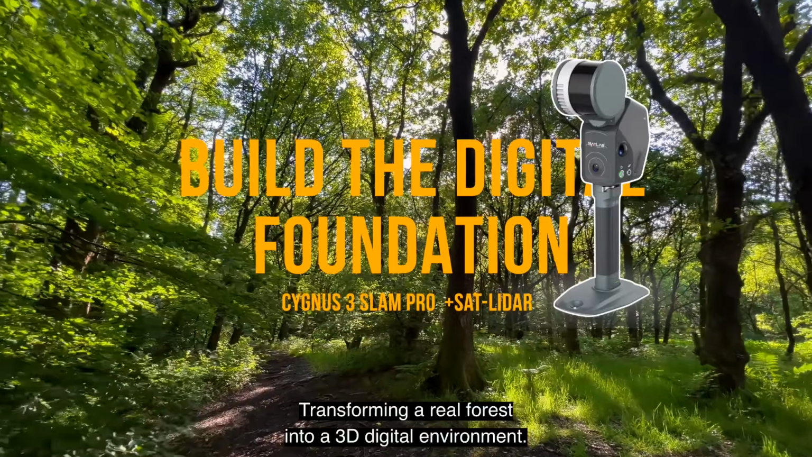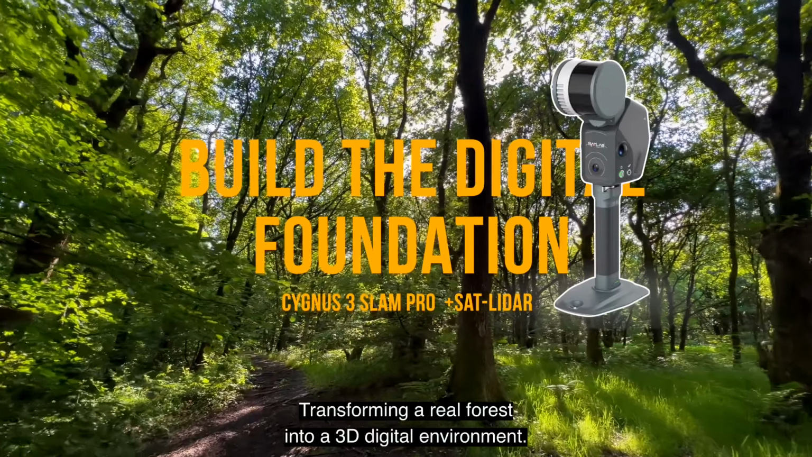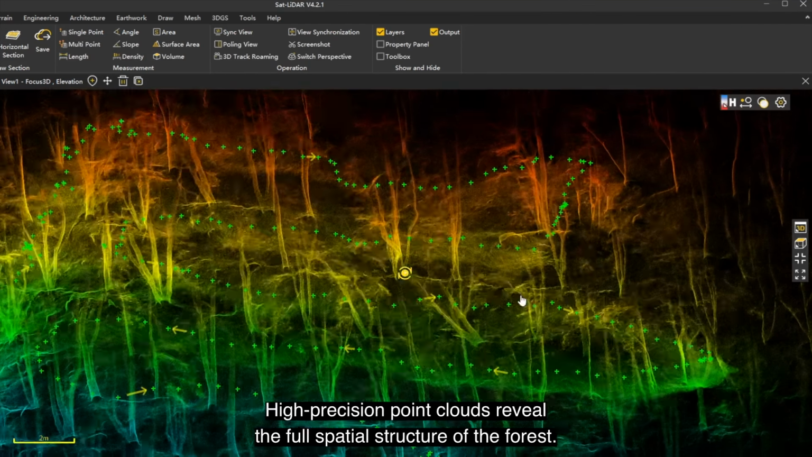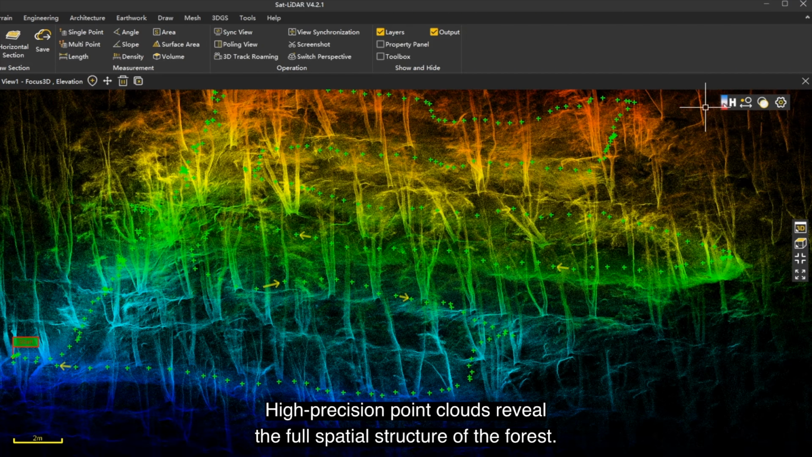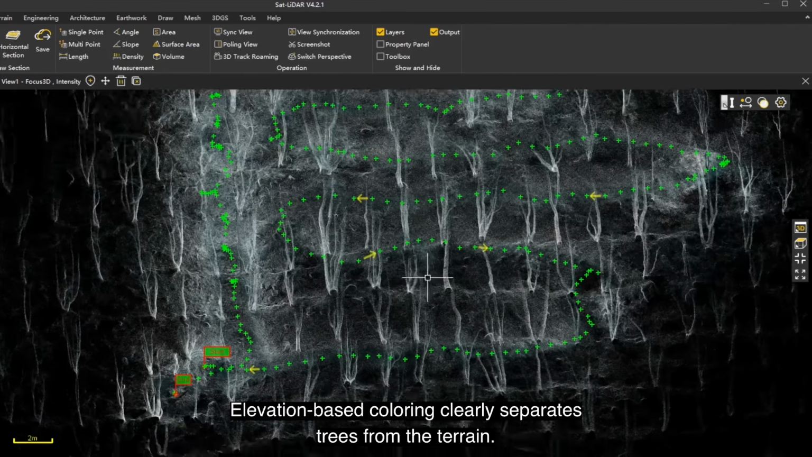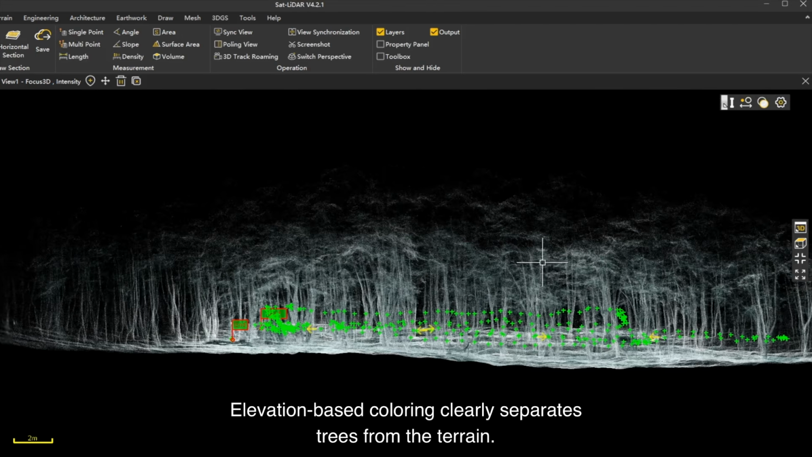Transforming a real forest into a 3D digital environment. High-precision point clouds reveal the full spatial structure of the forest. Elevation-based coloring clearly separates trees from the terrain.